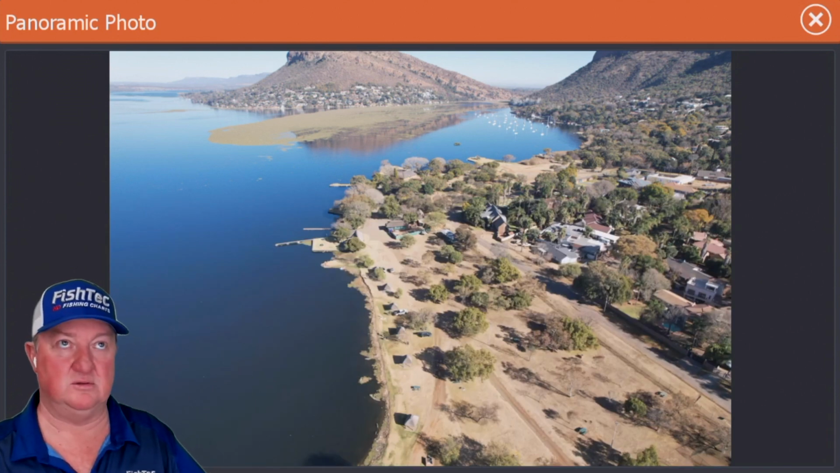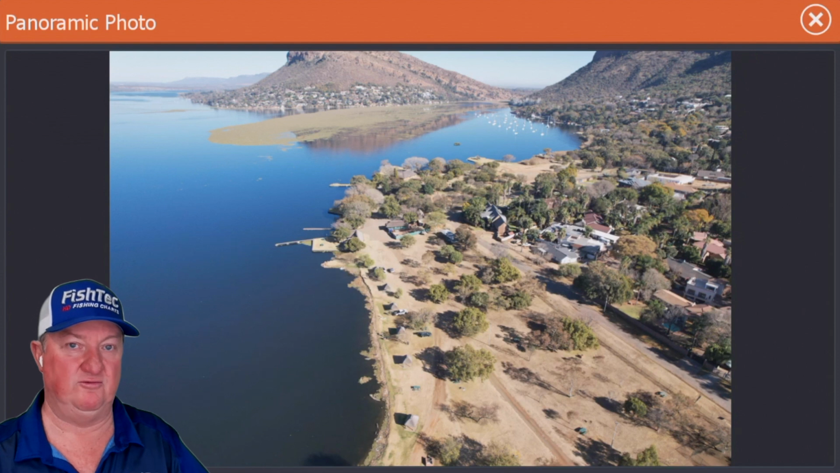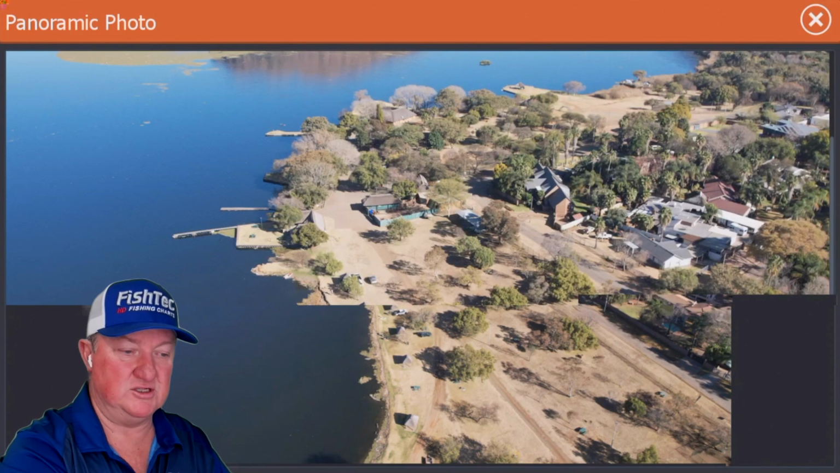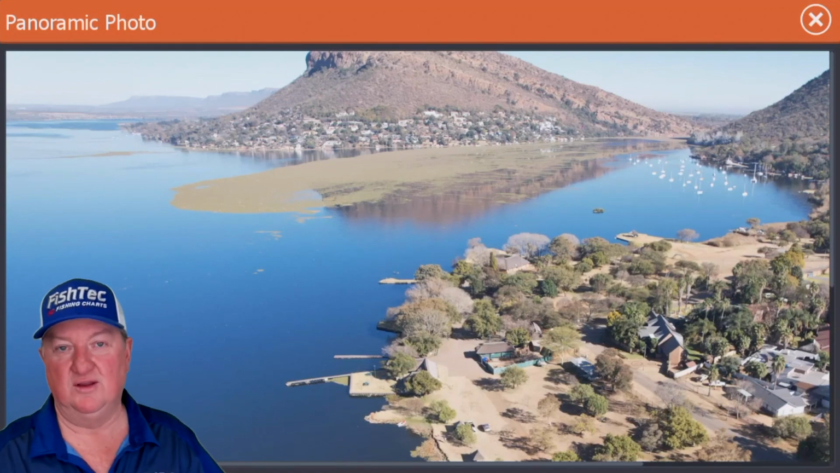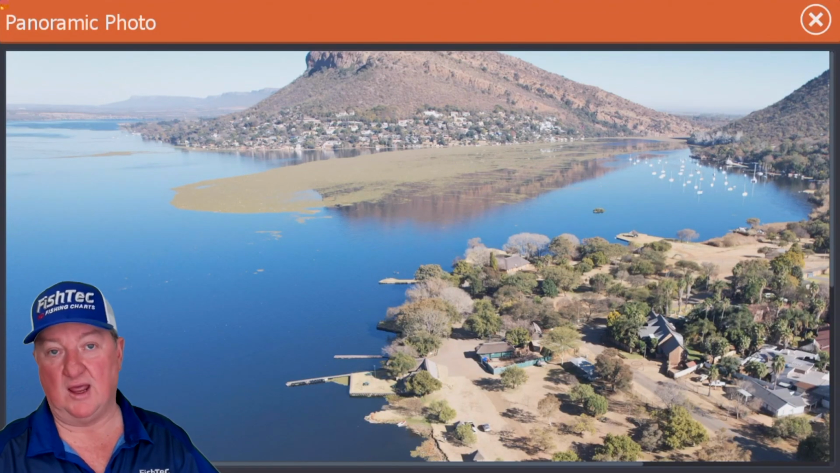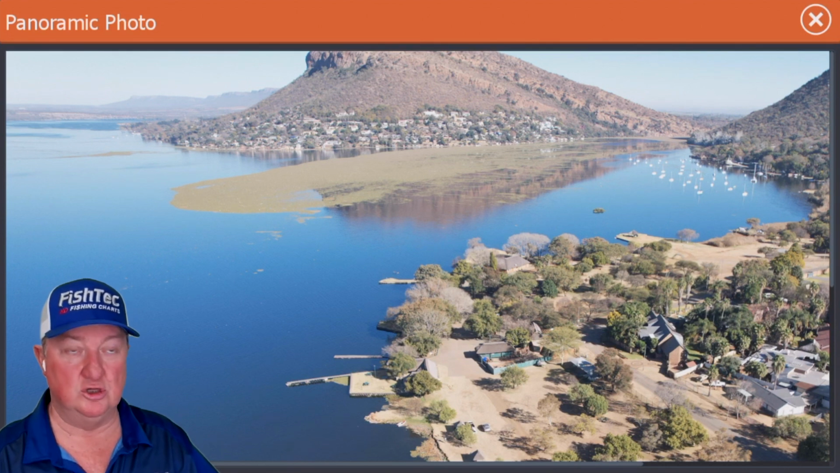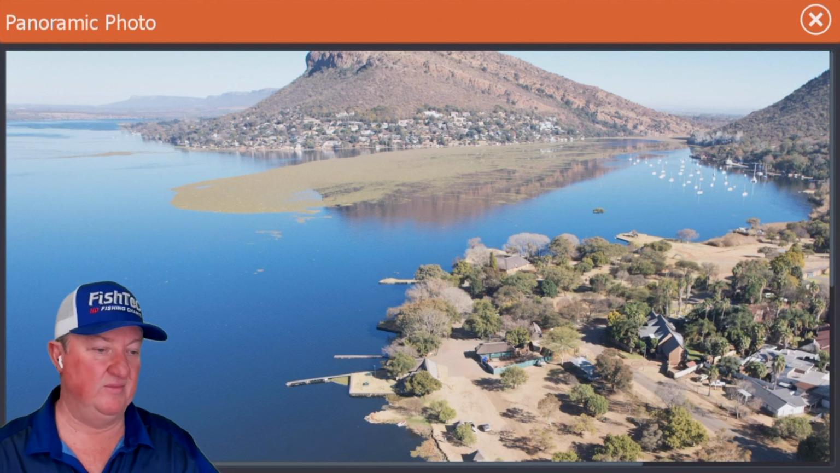I think our limit is about 240 feet to keep it legal, and it's just to give you an idea of what the dam looked like on that particular day. I don't know how much fishing value it is. This was at the end of July 2024, and you can see that hyacinth in the middle there.